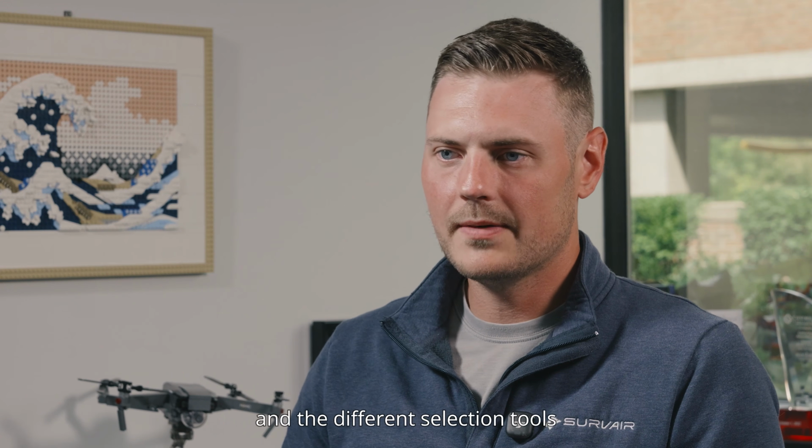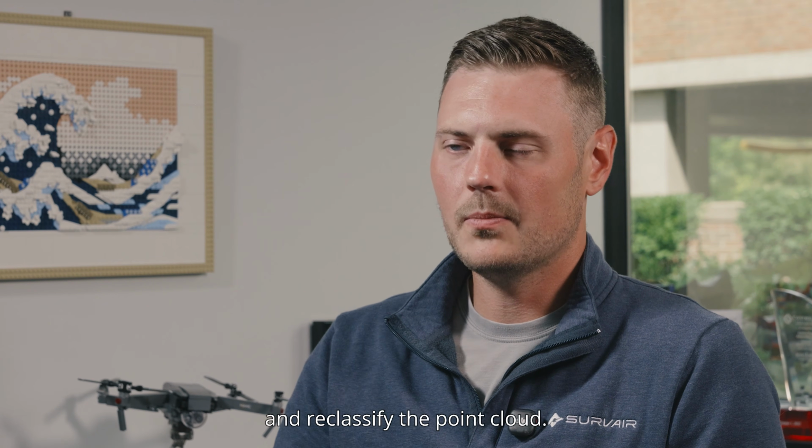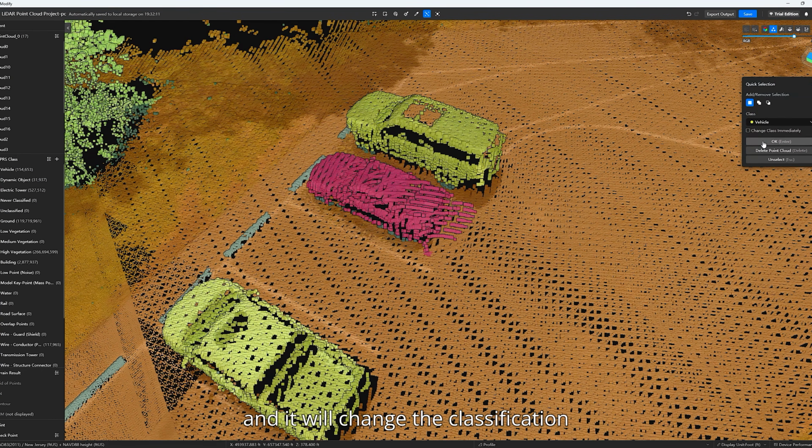There are brush tools and different selection tools where you can pick certain features and reclassify the point cloud. So let's say there's a car that was mistakenly classified as ground. You can actually click one point on that car and it will change the classification of the point cloud in that area to miscellaneous or whatever else we need it to be.